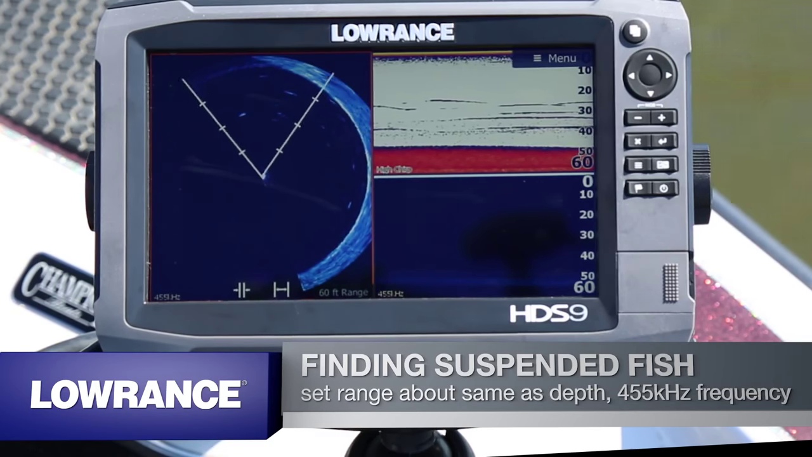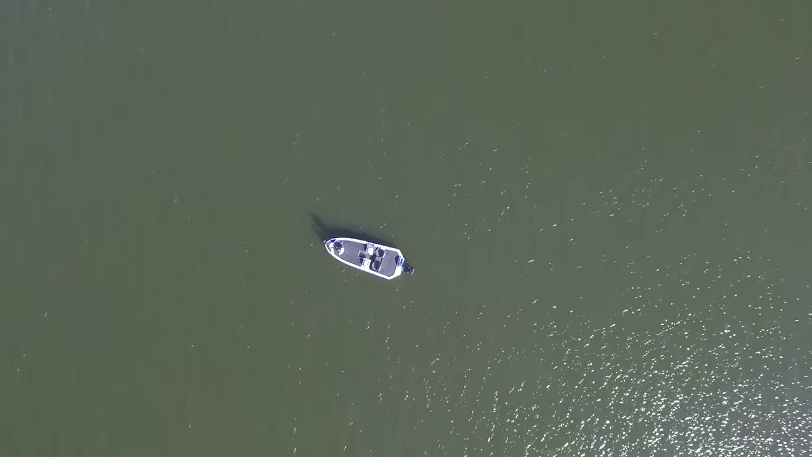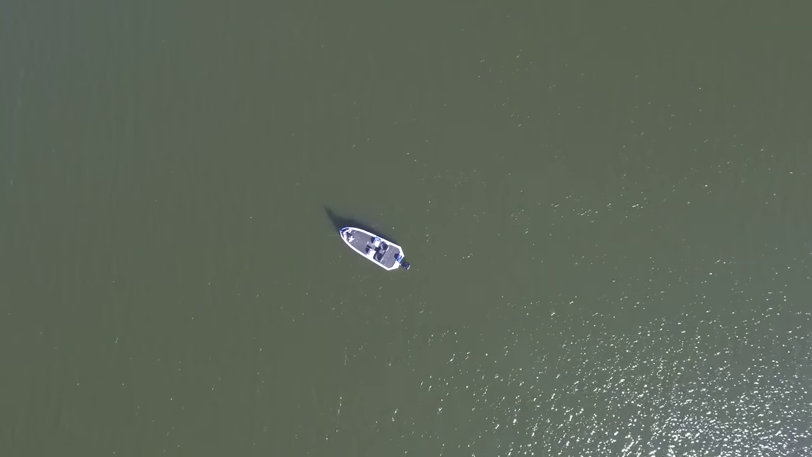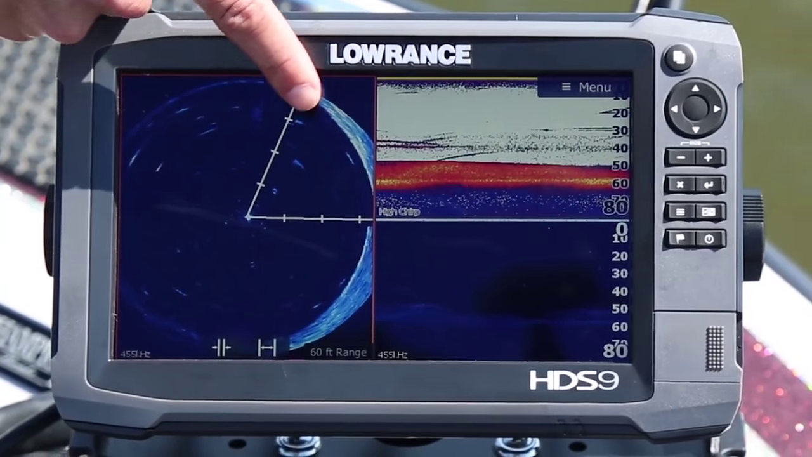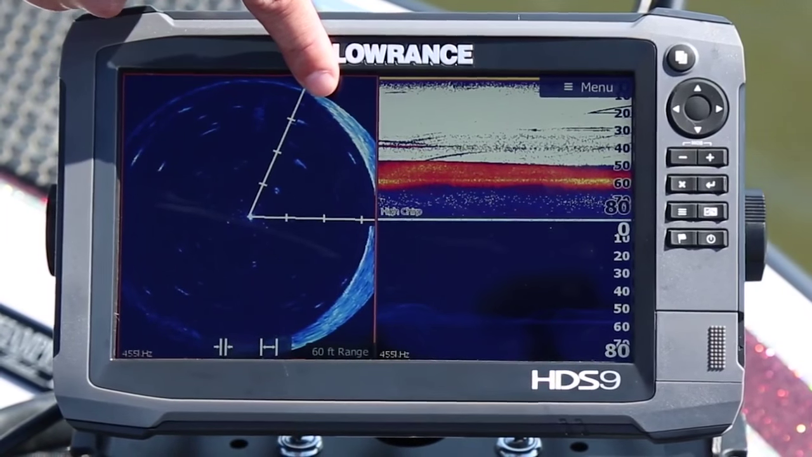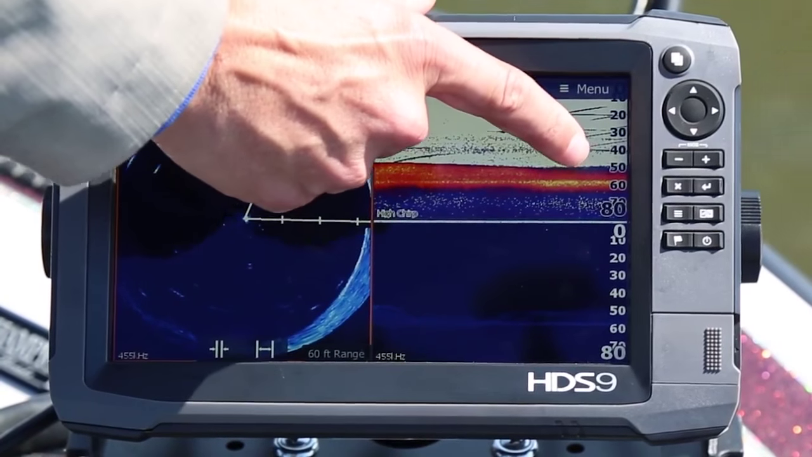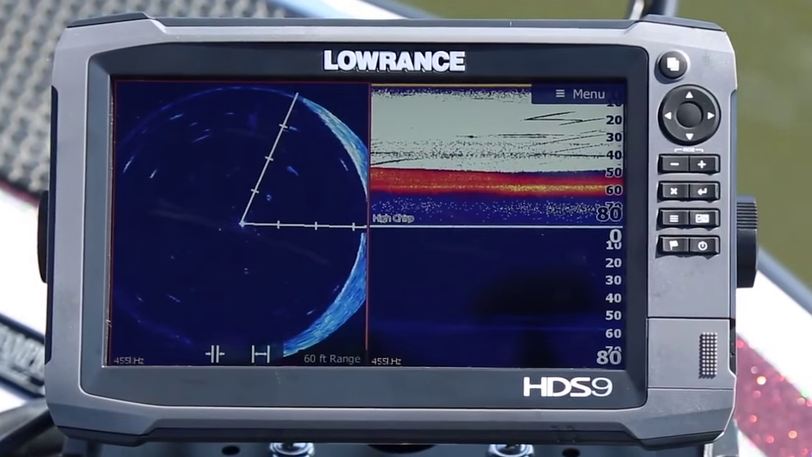So you can see as I turn it here, we'll start to pick up these fish targets, and we'll be able to pick out which side of the boat they're on. So you'd know to like pitch out in front of the boat versus pitch over there or cast over there. Your range here is 60 feet, and so that fish is probably 10 feet off the bottom, and if you look here, that fish is about 10 feet off the bottom. So you can kind of correlate it all.